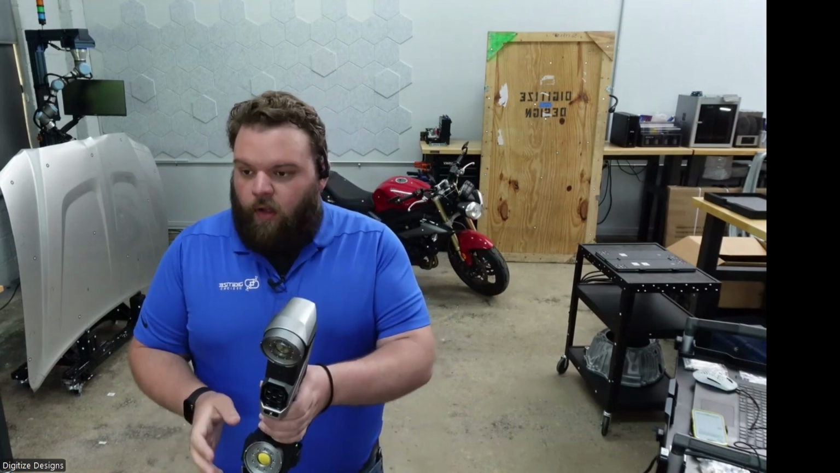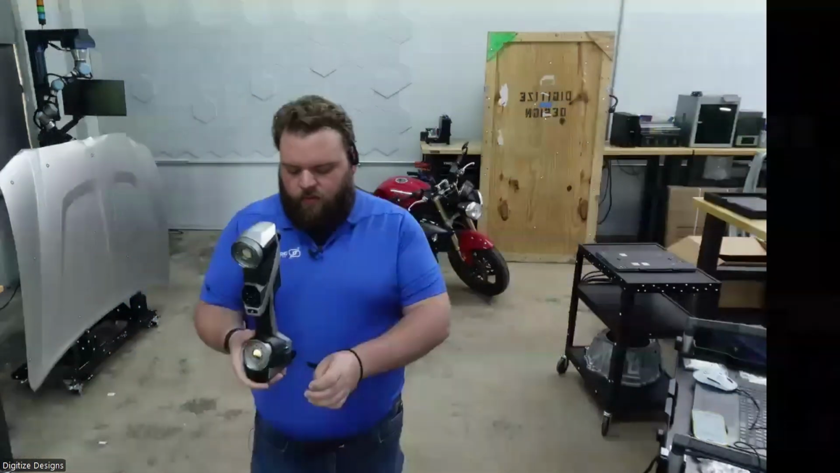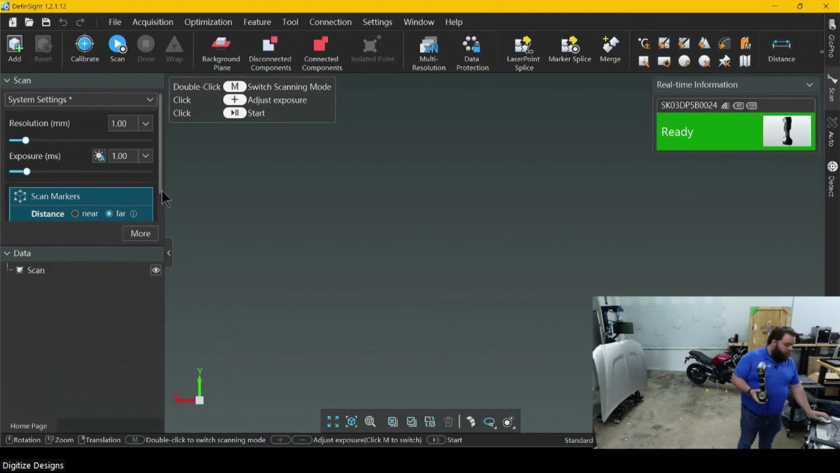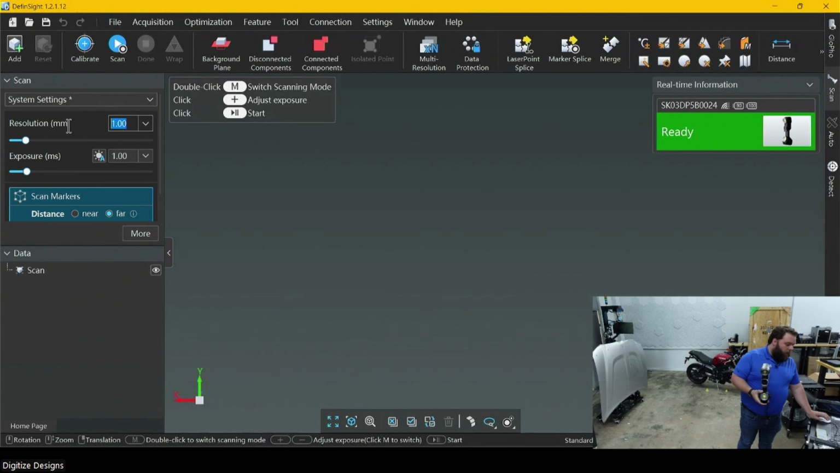So I've talked a lot. I'll share my screen and we'll just get started scanning with this thing. So we'll start off with the simplest. We will start out in the large field of view mode. I consider that to be the primary field of view for this guy, at a millimeter resolution and your default exposure.